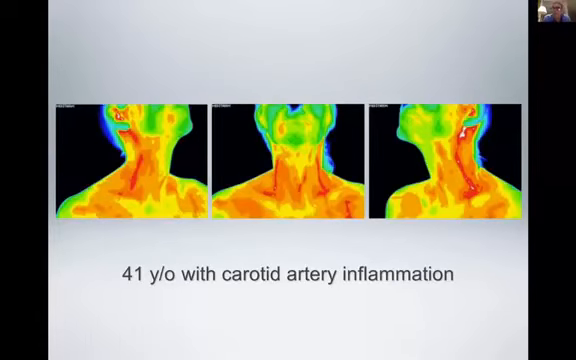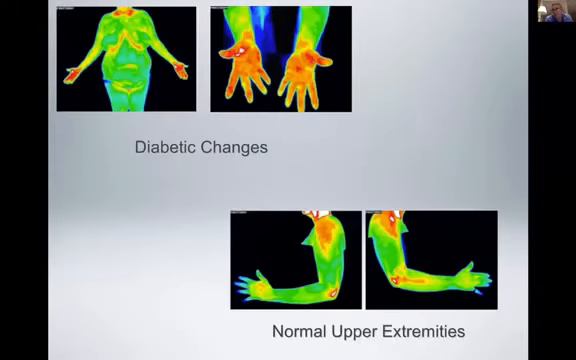These are two separate patients. The hands and extremities are normally warmer at the top, and they get cooler as they go more peripherally. That's the normal range of gradients, as on the bottom. On the top, you can see it's the reverse. The hands are very, very red, very hot.